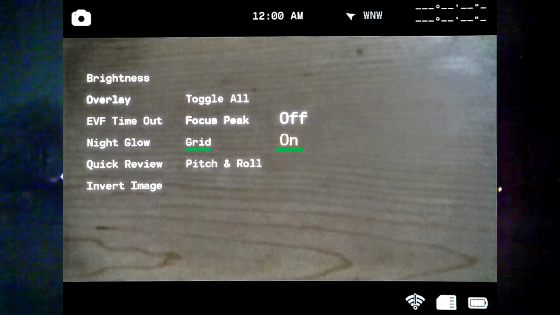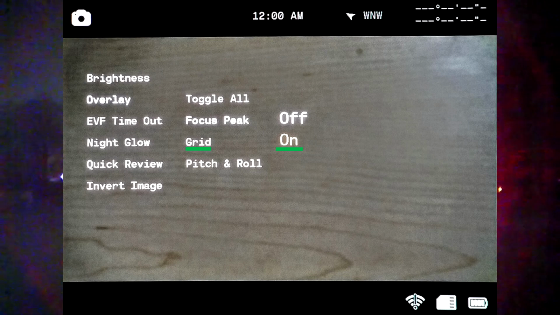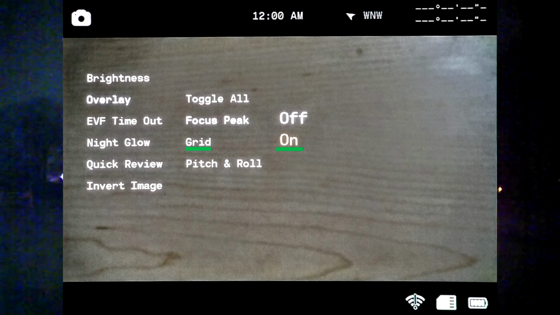There is going to be an electric viewfinder which shows info such as shooting mode, the record length, or how long you can record, the time, the exposure value, frames per second, pixel size, Wi-Fi connection, SD card, the battery life.